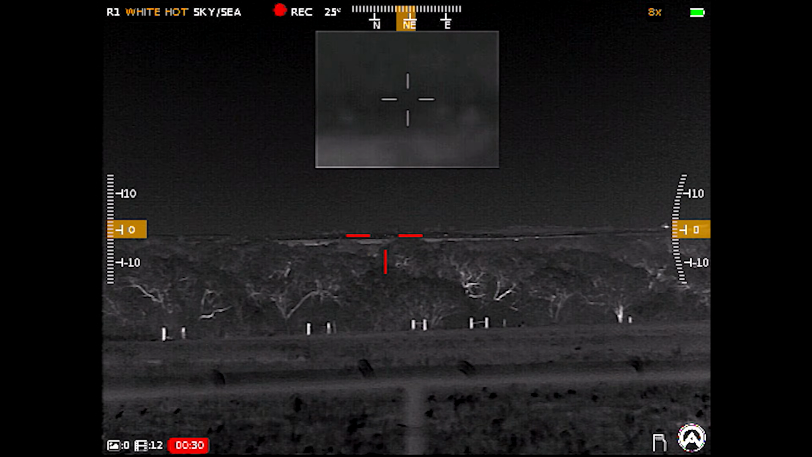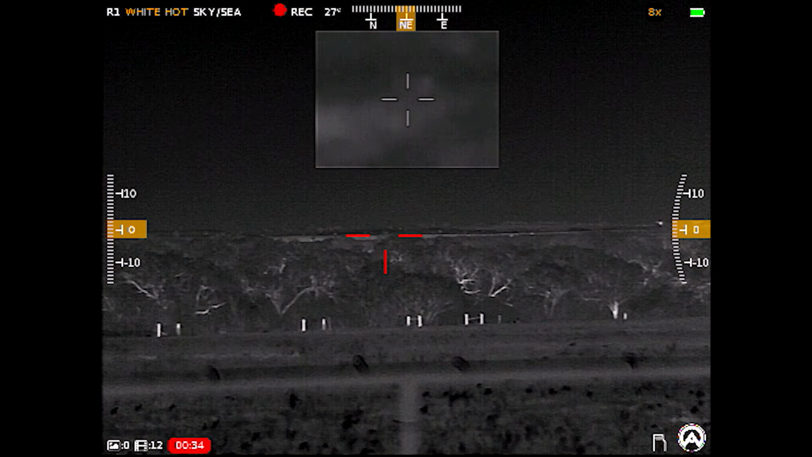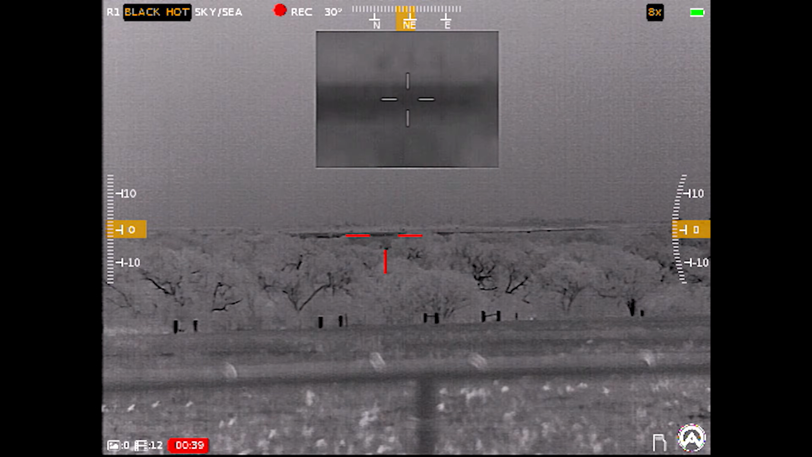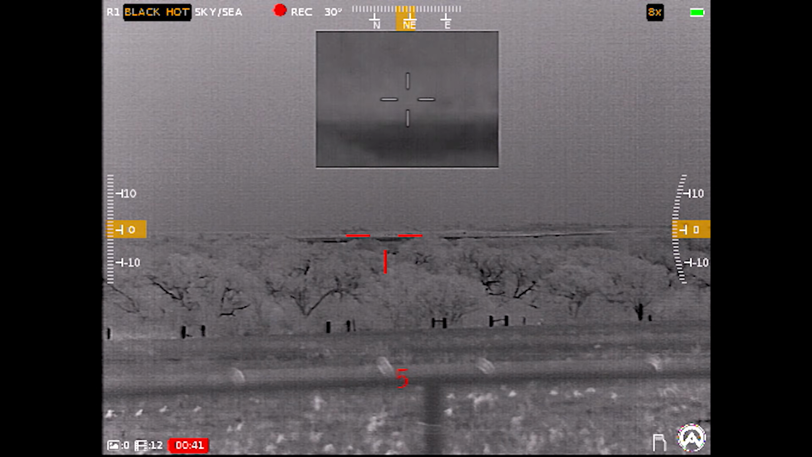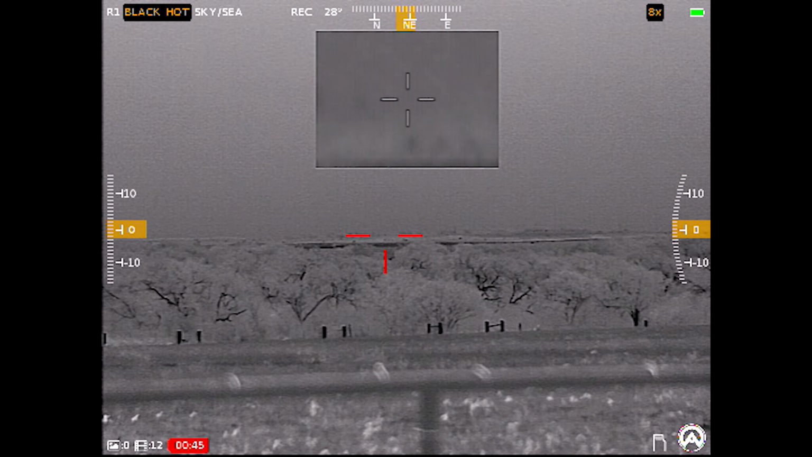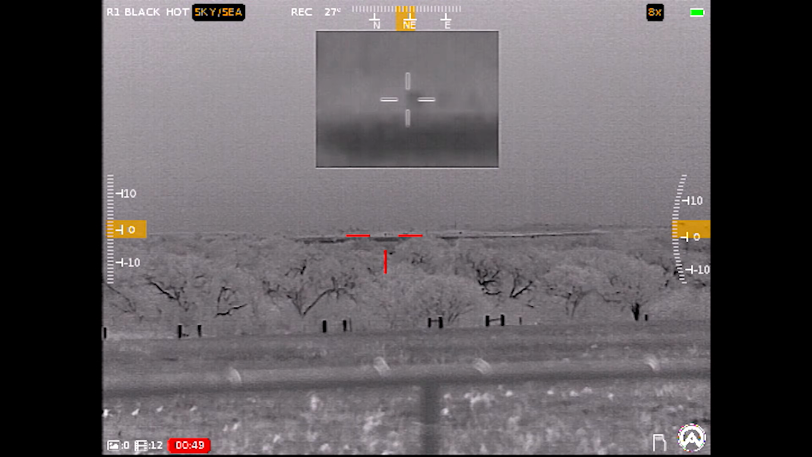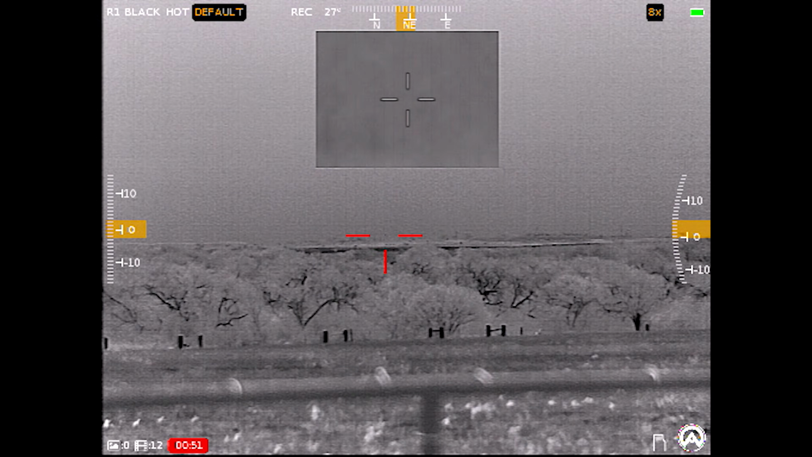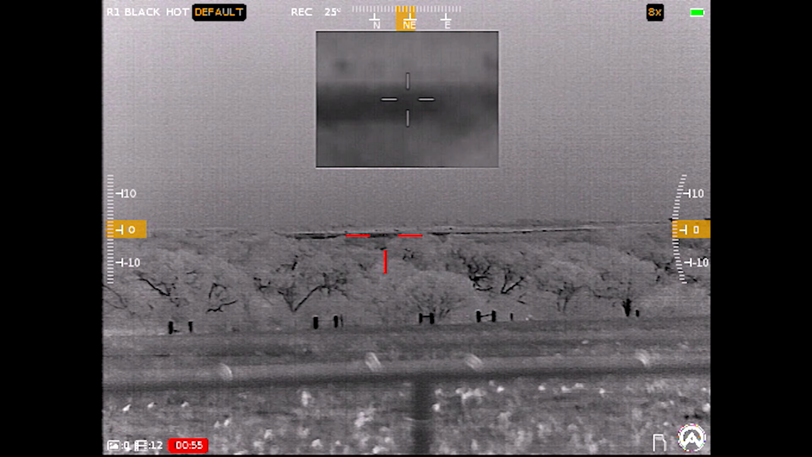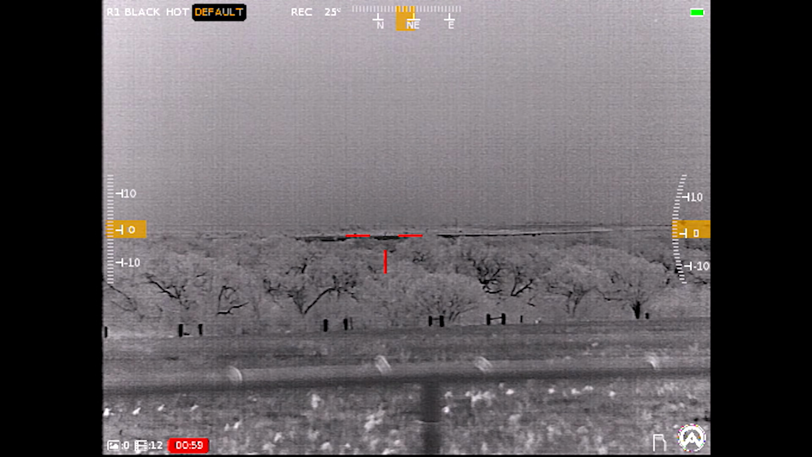So the fact that this optic can still differentiate the cows, not only at this distance, but in those absolute worst case temperature conditions, really impressed me. And again, when toggling through the different color palettes, it helps depending on the situation, with so many different options to choose from. In this case, with black hot, the cows popped a little bit more to my eyes, but there are so many different settings for you to play around with, and I just wanted to give you guys a feel for all those options inside of this optic.